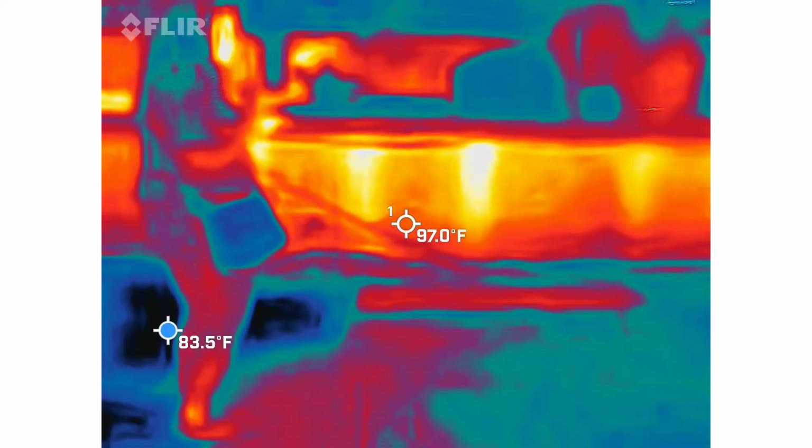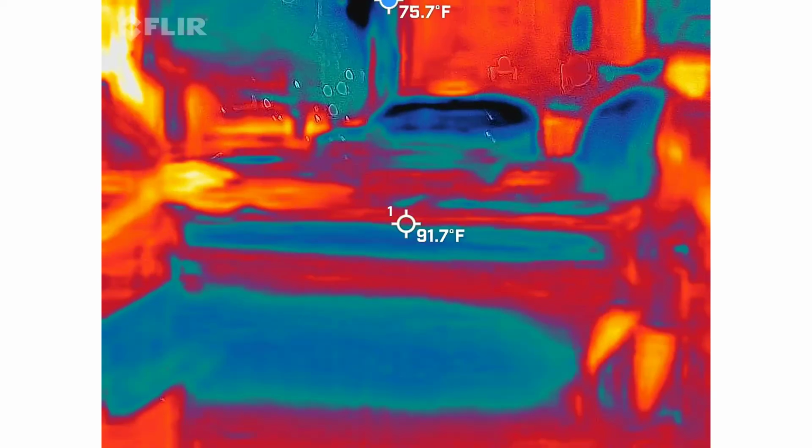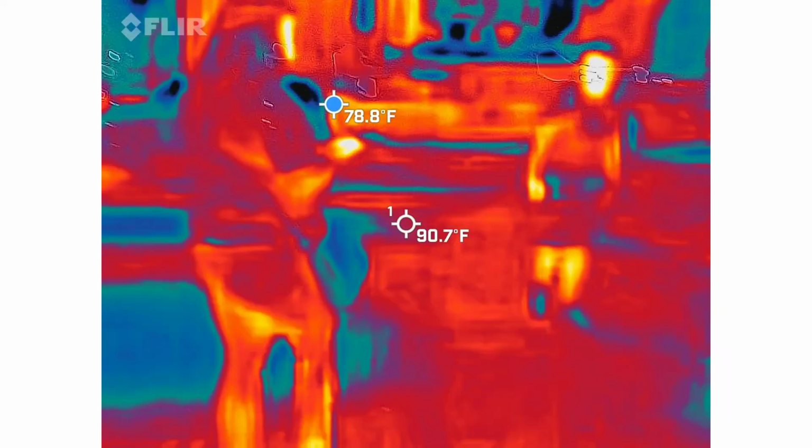Walk slowly towards the other wall. Let us know if you're getting any readings or if you're hearing anything, and then we'll stop if that happens. It just doesn't seem like anything's happening up in that corner.